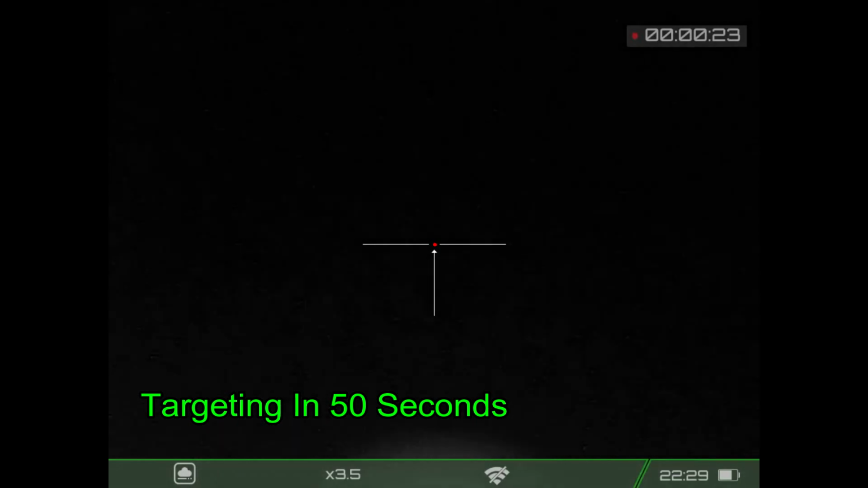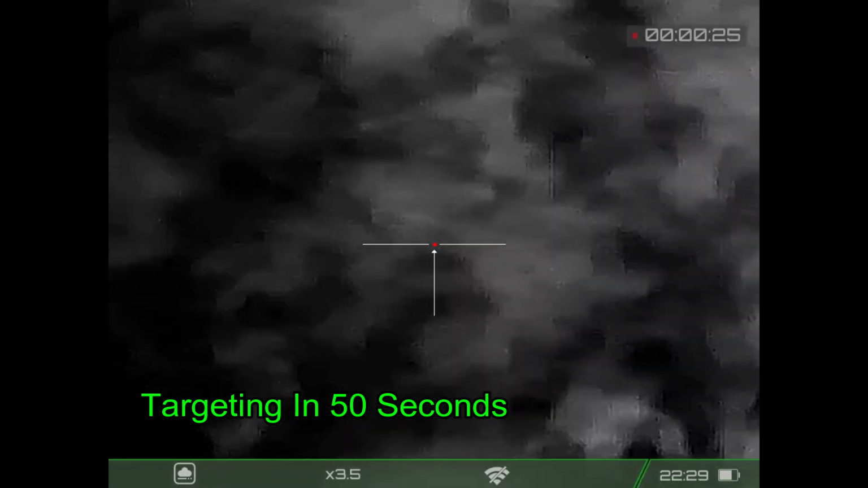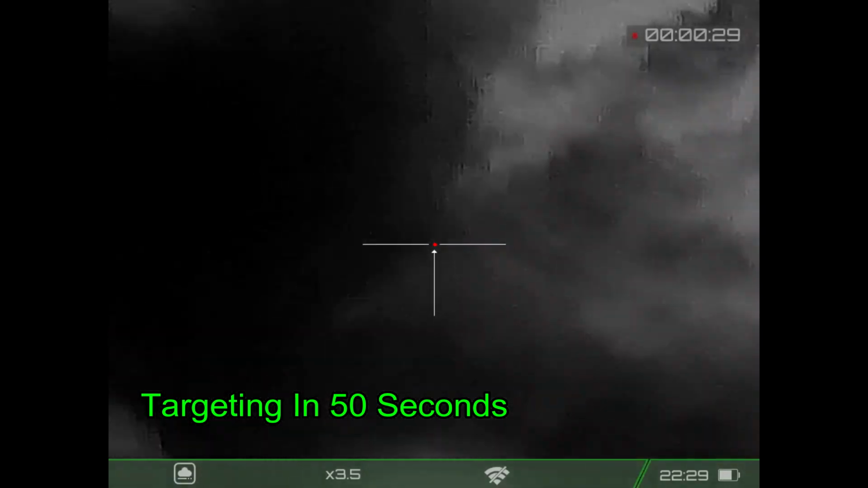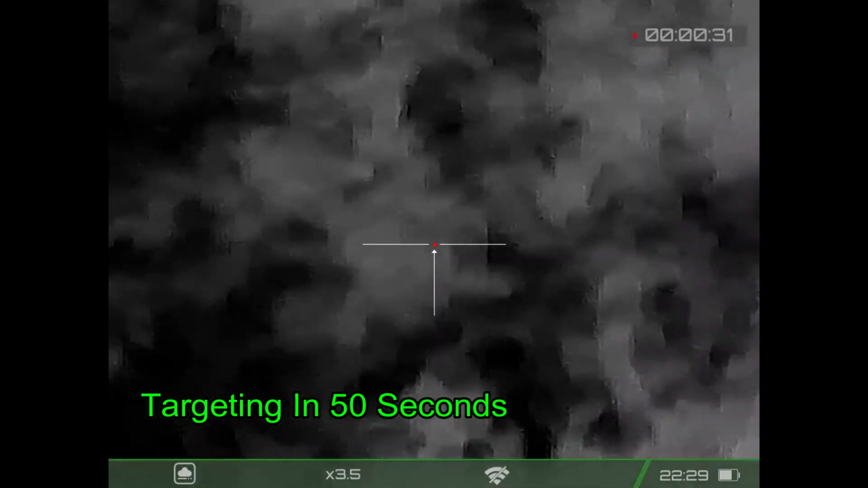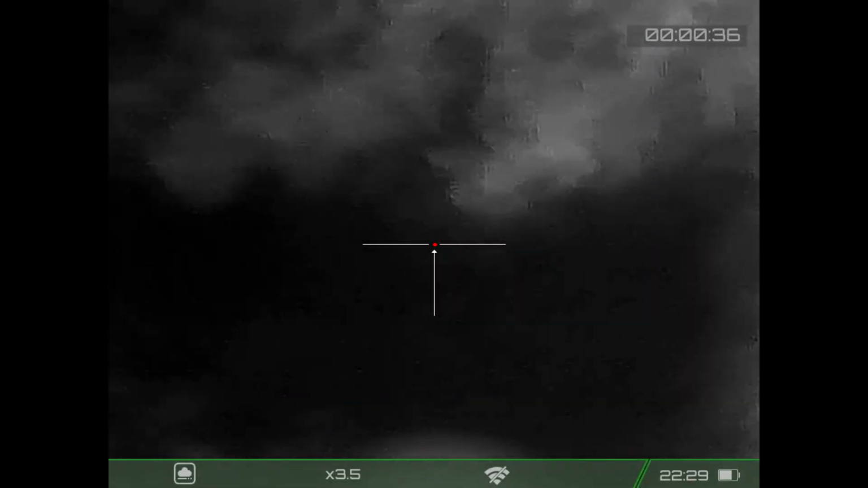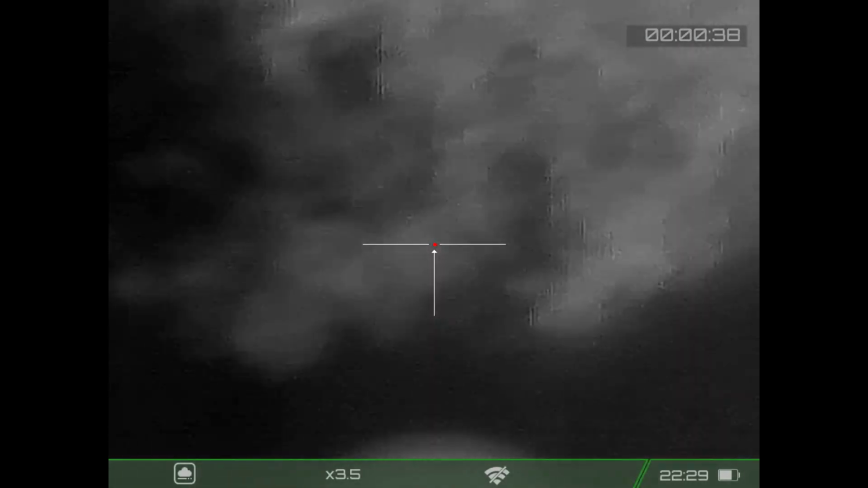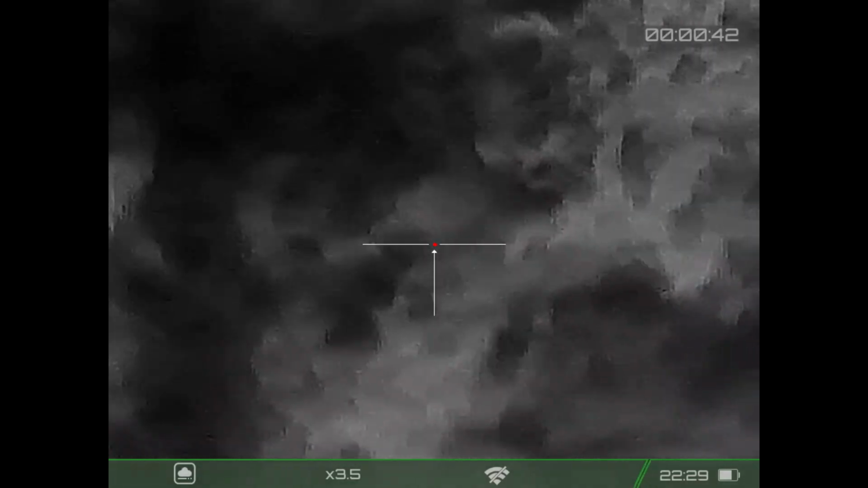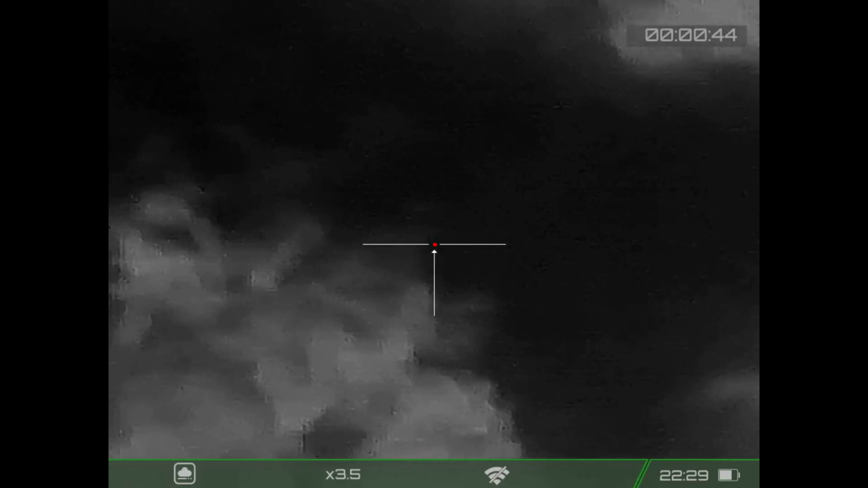So what we're going to do is use the noise from the highway that is next to the property to our best advantage. And so right now we're moving up to the fence. And we hear a car coming, so we're moving forward. But we're going to have to stop here in a second because the car's headlights are going to illuminate us approaching the hog. So we're going to stop and crouch down.